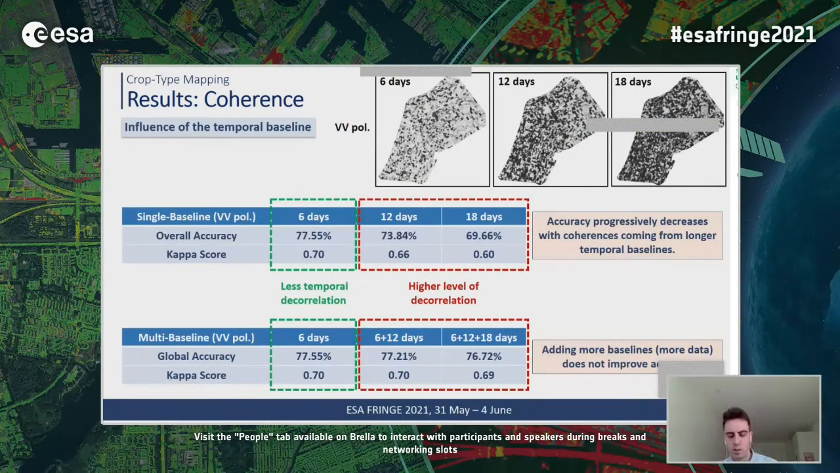We have done different tests in order to evaluate the influence of the quantity of information, in terms of the temporal baselines. When we use coherences coming from 6 days of temporal baseline, the accuracy is higher. However, when we use coherences coming from longer temporal baselines, the accuracy progressively decreases.